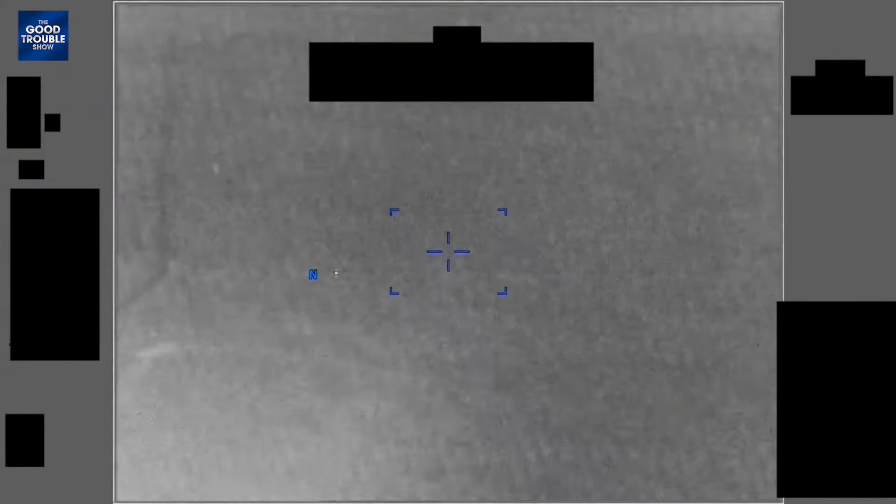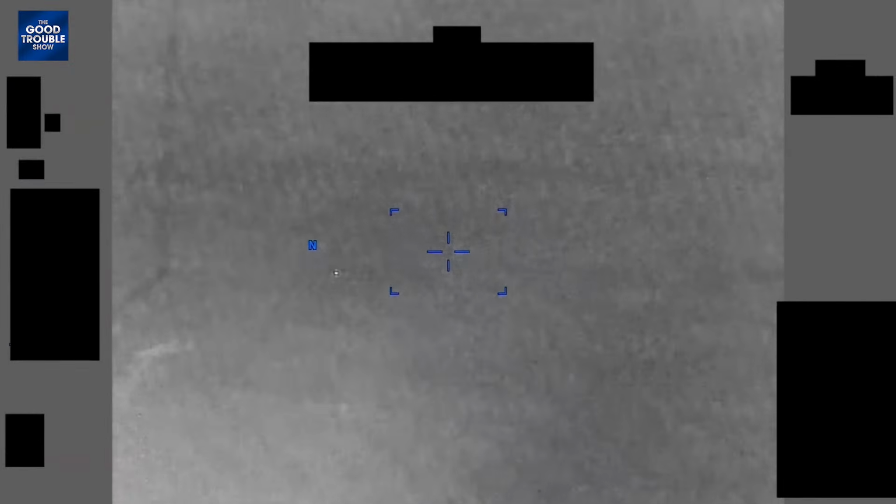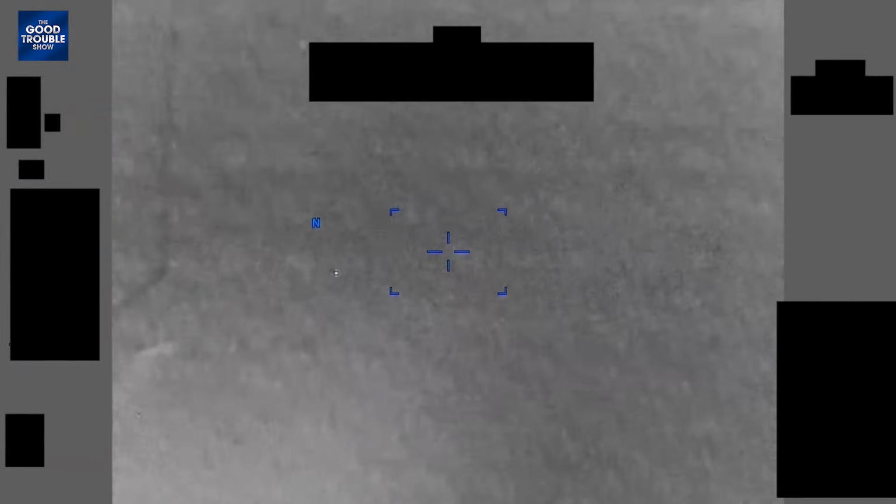Does this one look like anything? I can't really... Oh yes, there it is. There's targets kind of near the bottom. Yeah, and so there goes that dead pixel. Remember I was talking about the dead pixel by the end, the north? Yeah. So that pixel is not moving.